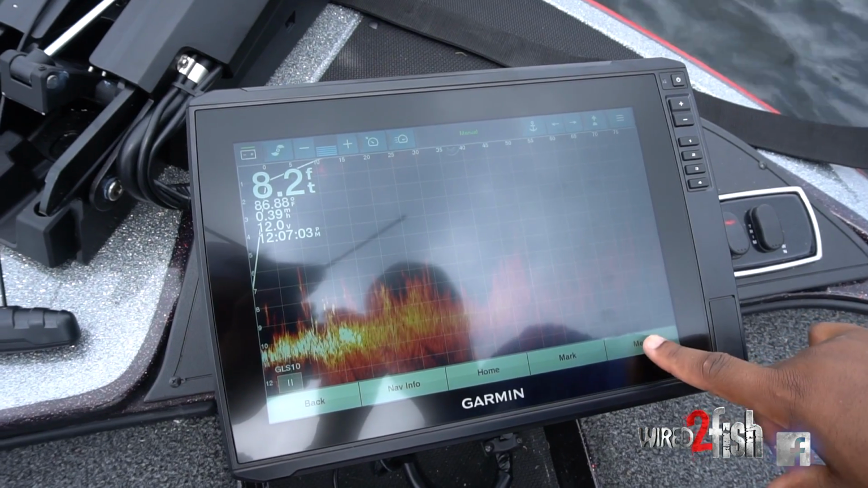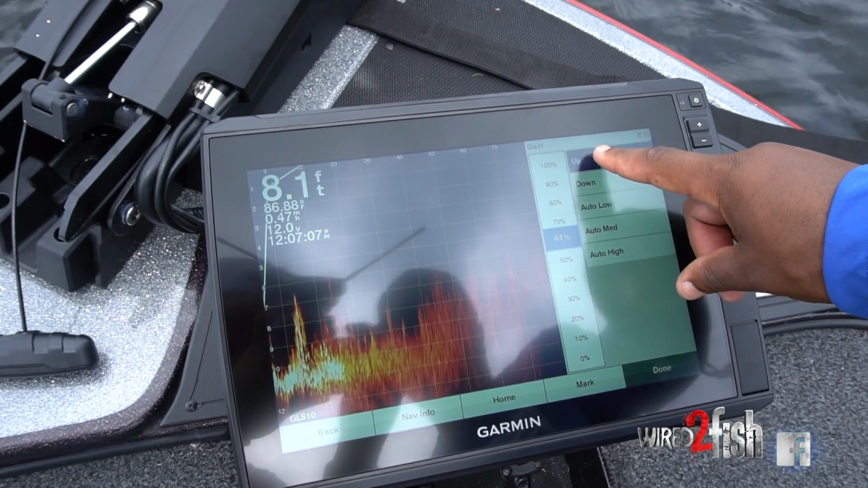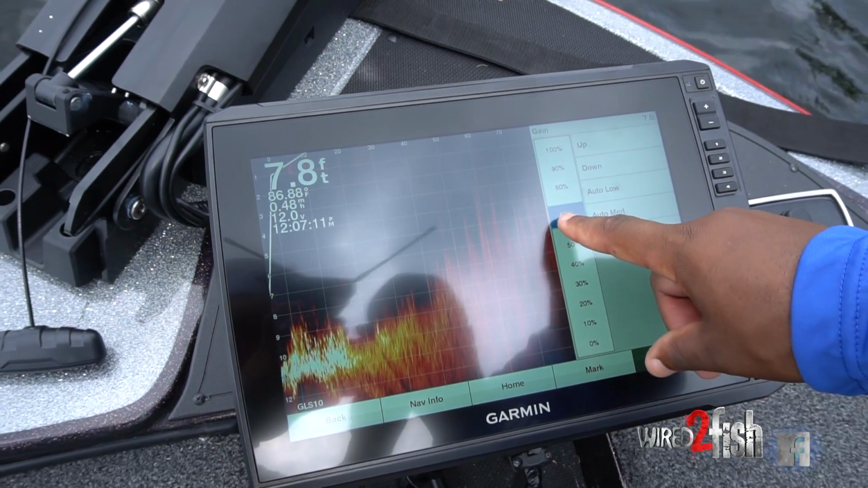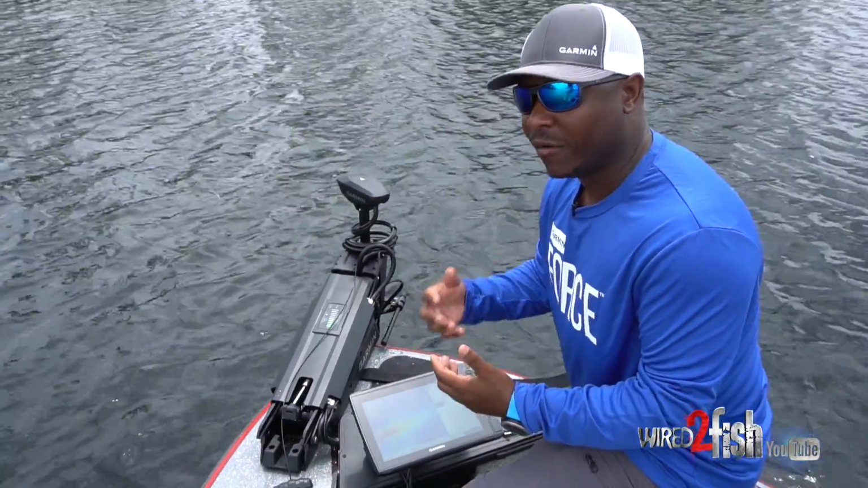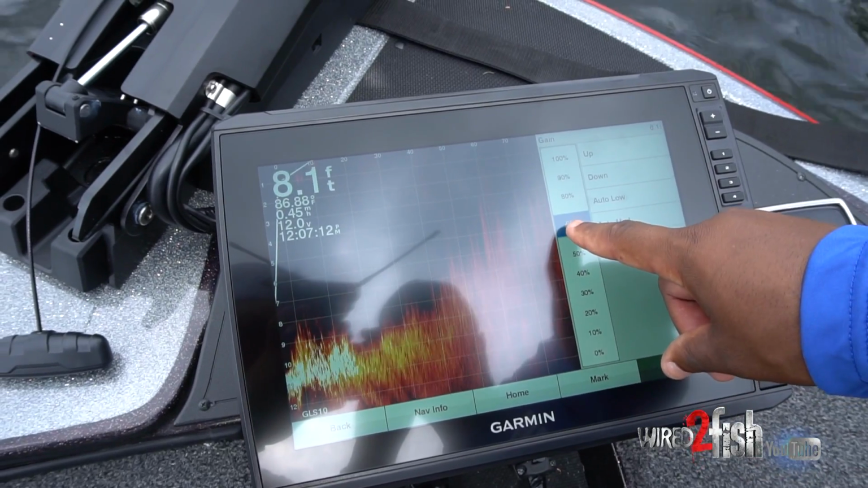So we're gonna go to menu. The first thing we're gonna play with is the gain. Gain is also known as sensitivity. So I'm gonna go to gain. I like to set mine anywhere between 60 and 65. Truly with gain and sensitivity, you want it as high as you possibly can get it without getting too much clutter and too much bounce back in your unit. So that's gonna be our gain. We got that set up.